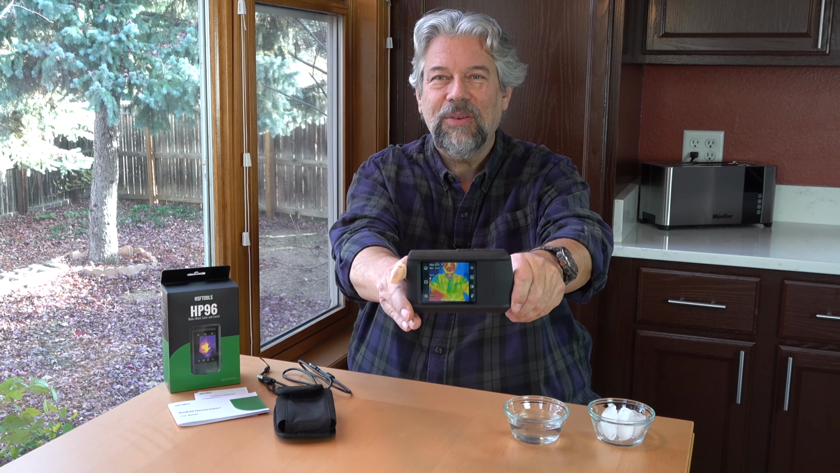And it uses what's known as a vanadium oxide detector. So this is one of a couple of ways that devices can identify temperatures, and this one's considered to be one of the best. It's used heavily in medical and automotive and security and industrial, and now you can use it at home or in the office or in the shop or in the garage. Lots of interesting applications. So it does video and audio recording, and its field of view is 50 degrees.